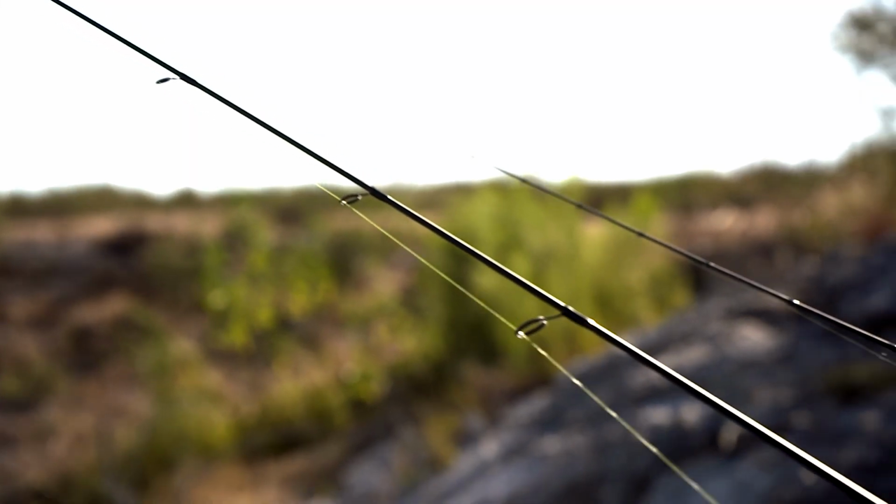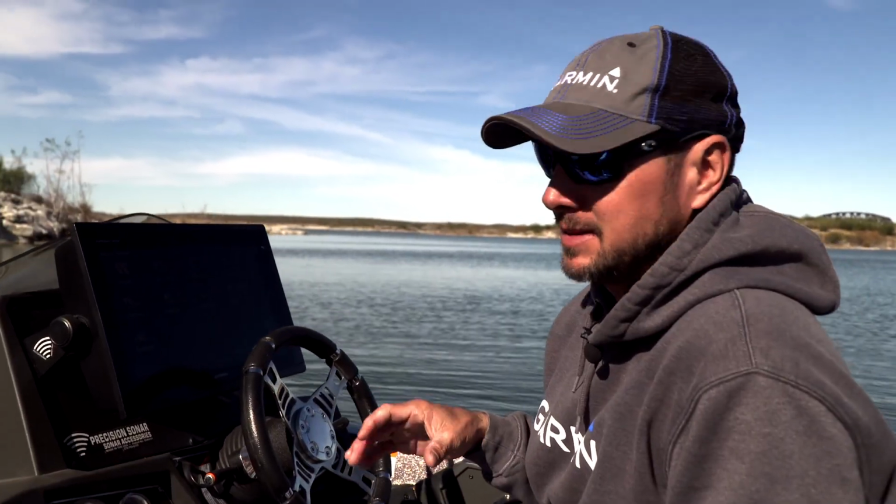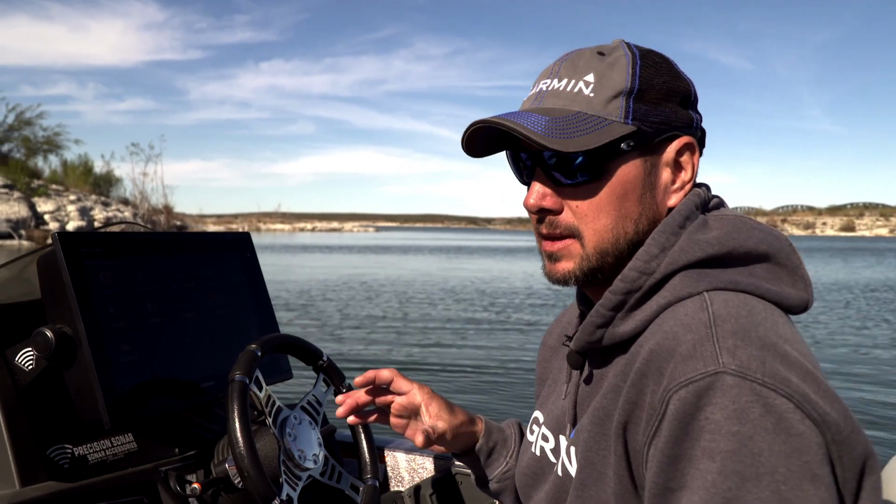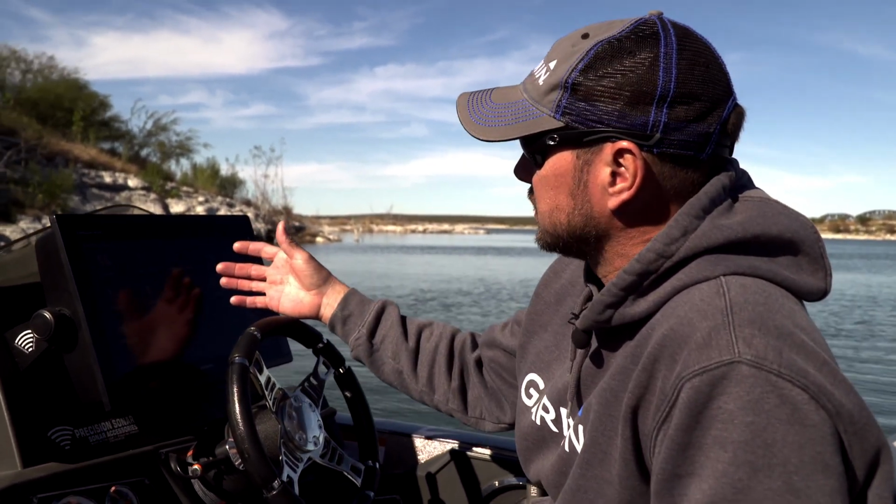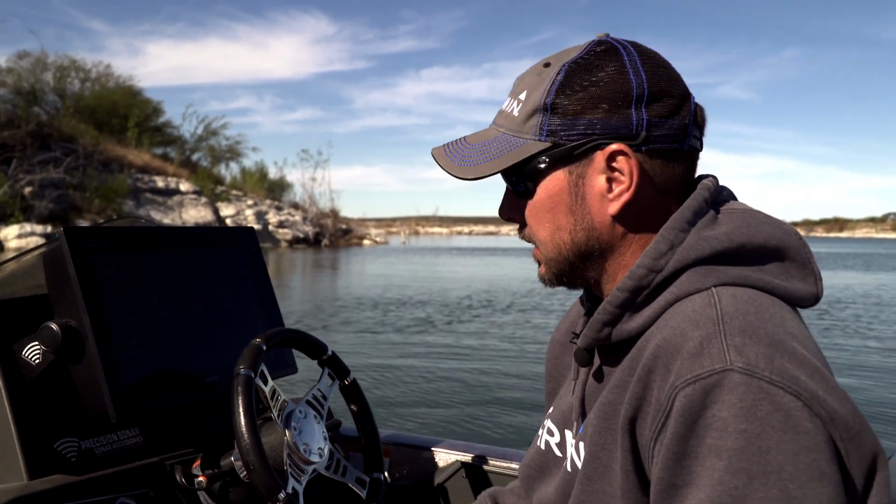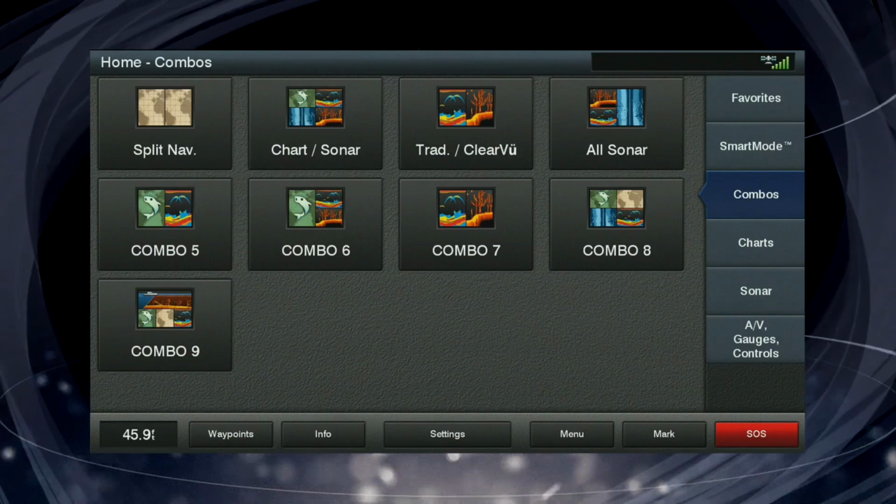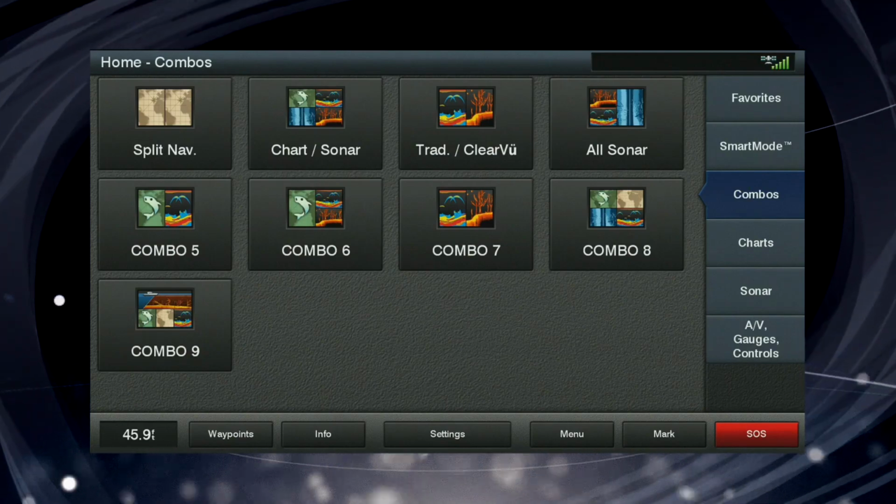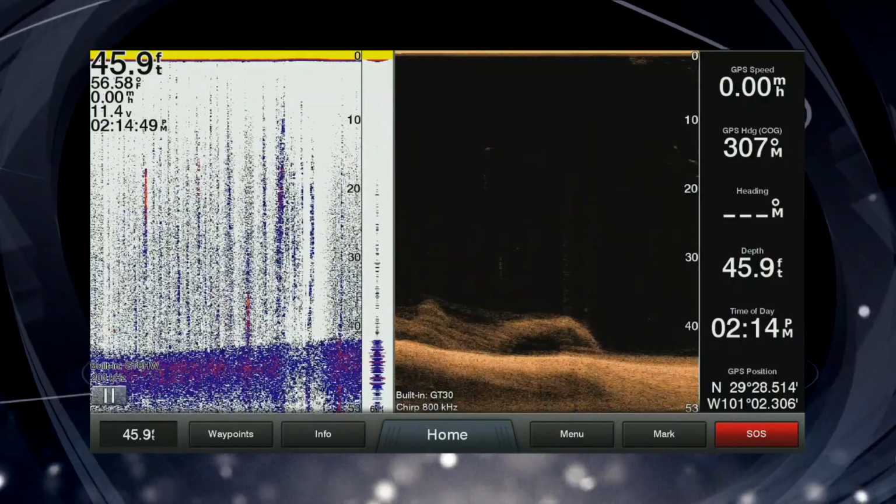Another cool thing about these units in Garmin is that I'm able to customize a lot of things. Every lake that I go to is a little bit different. Every scenario is a little bit different. You can look here on this boat, how many combos he has preset. You have the nav, the fishing chart, a 2D sonar. You have some that are split 4 ways, and it takes 2 button pushes. And then you got exactly what you want.